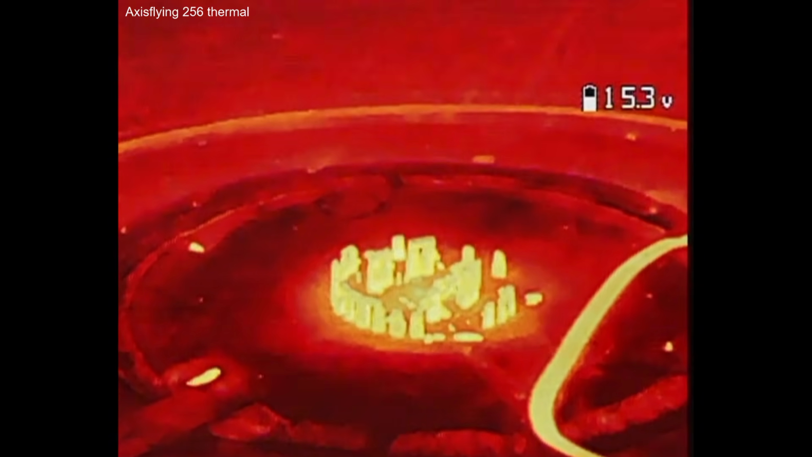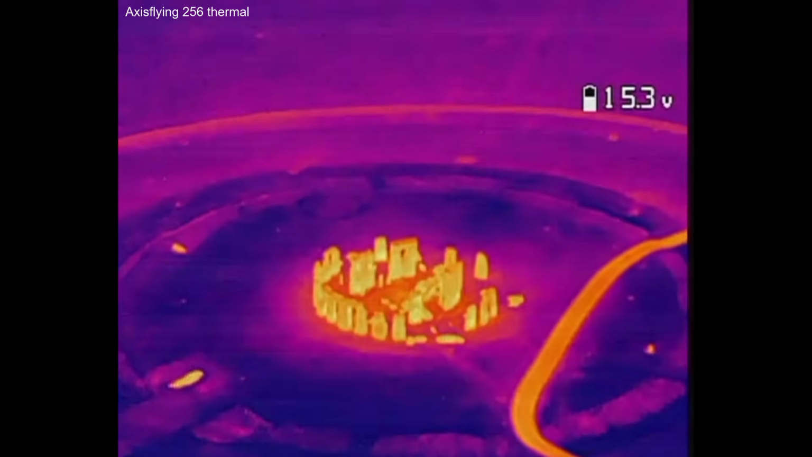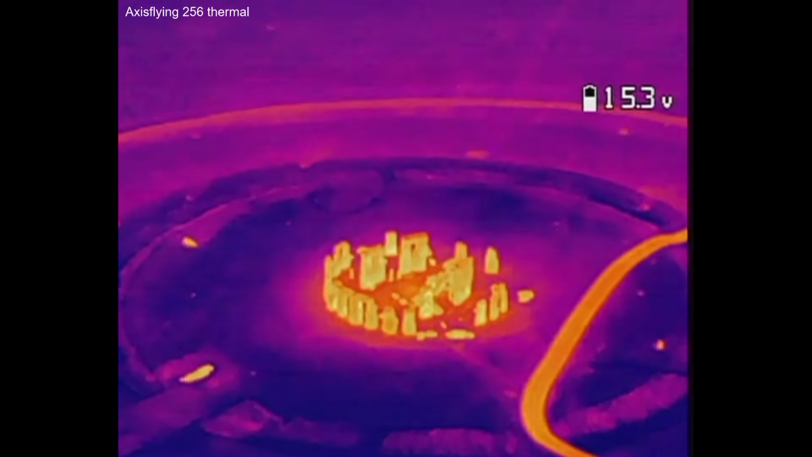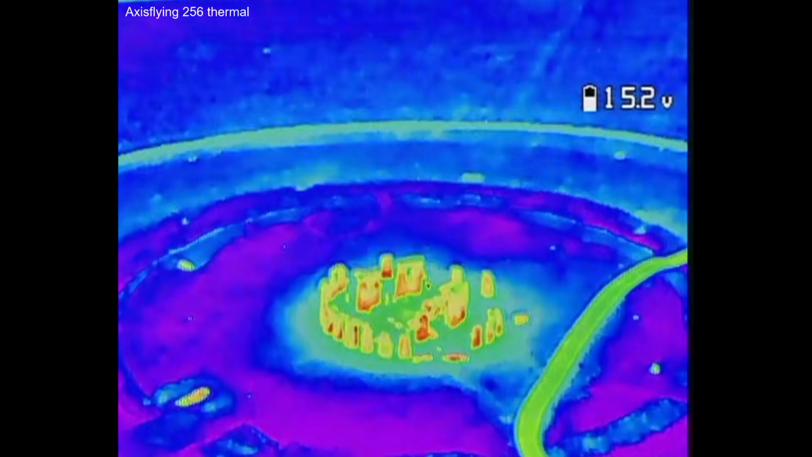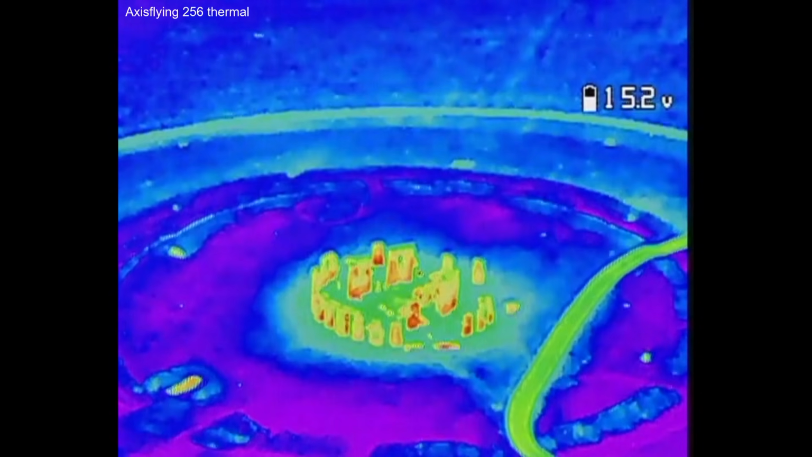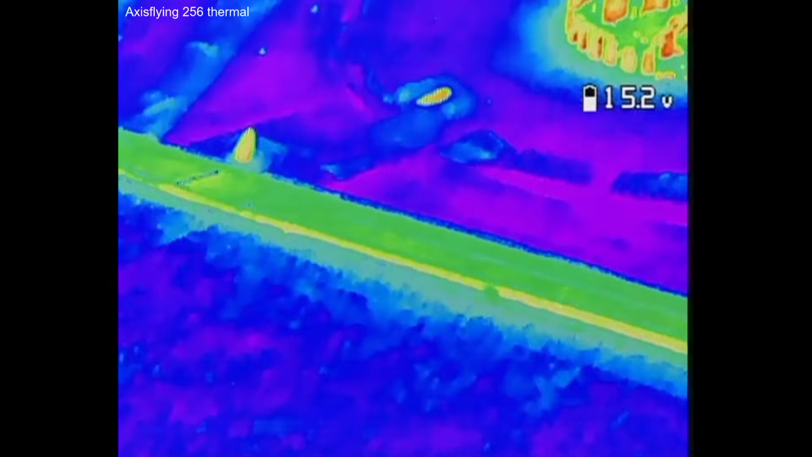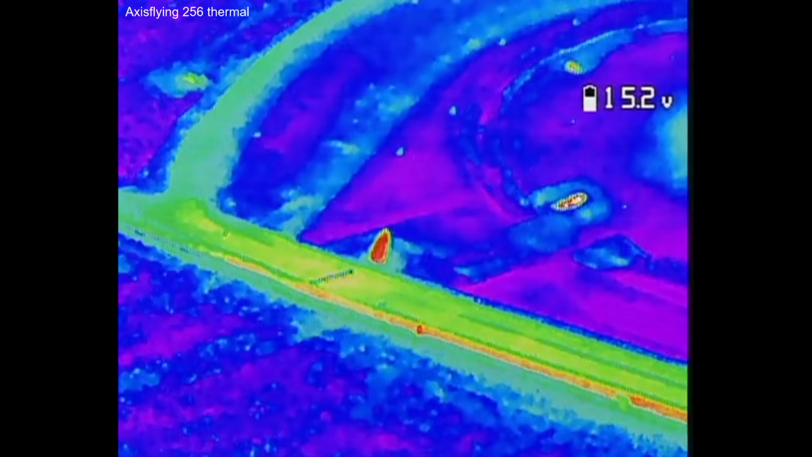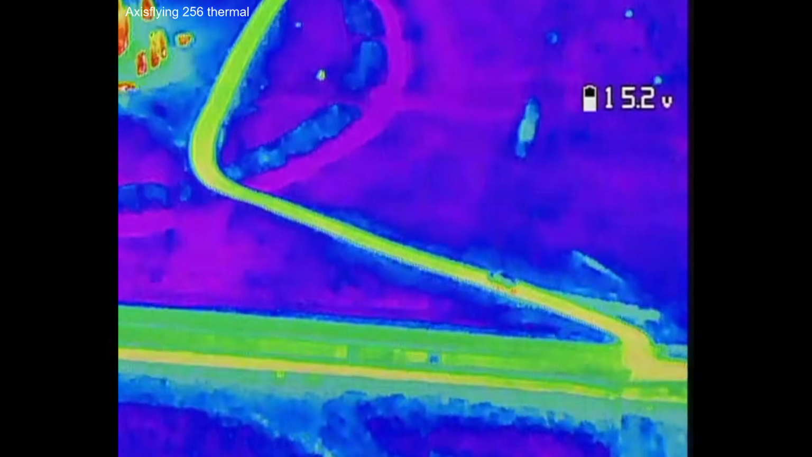I can't really say that I could see anything that I couldn't see with my eyes or with the other drone. I was hoping that maybe some hidden details about the site might emerge in the thermal, that you might be able to see some things you couldn't normally see with visible light. But unfortunately, I can't really say that I could. It was still very cool though, just to see it in a different way. And as far as I can tell, no one's ever flown a thermal drone at Stonehenge.